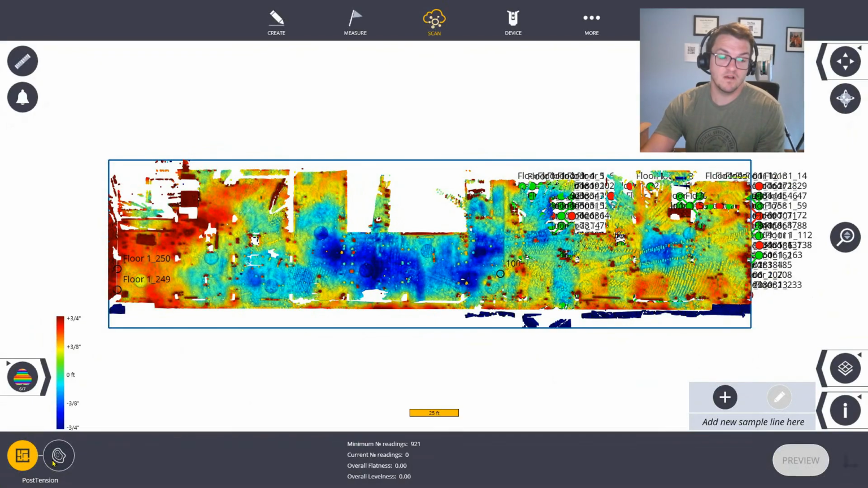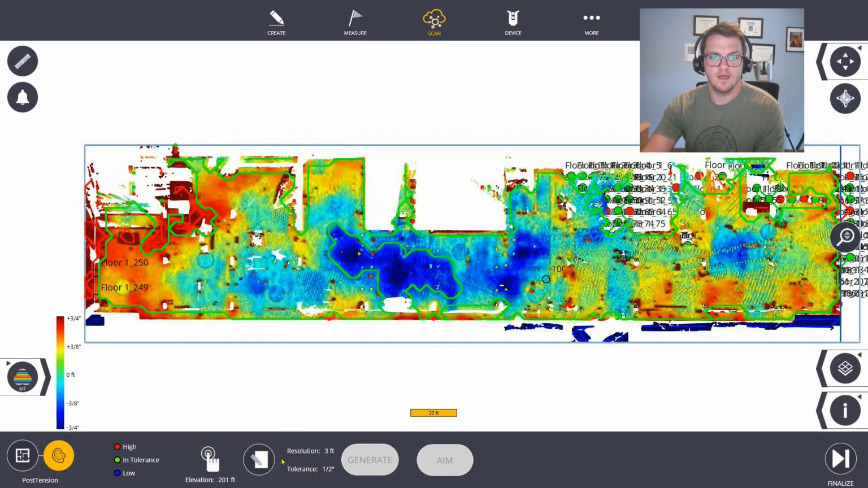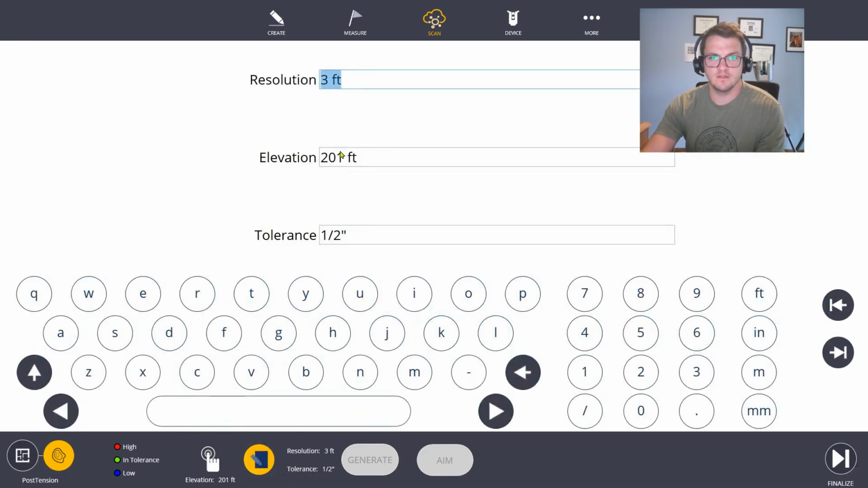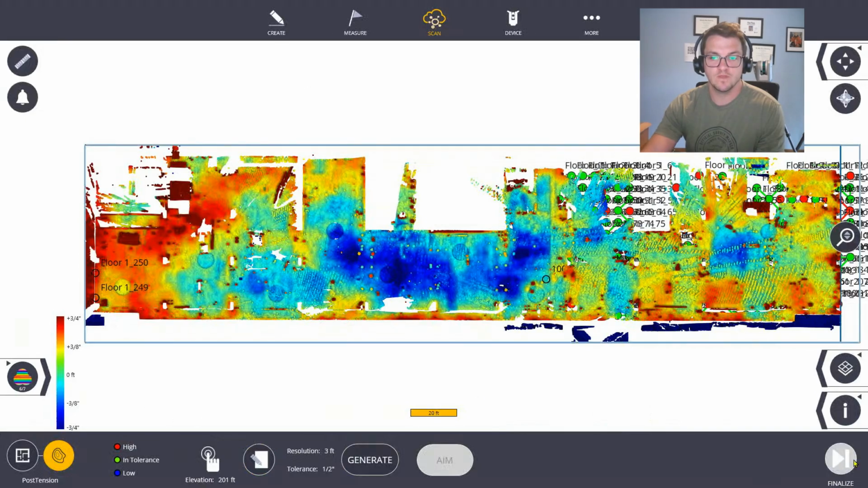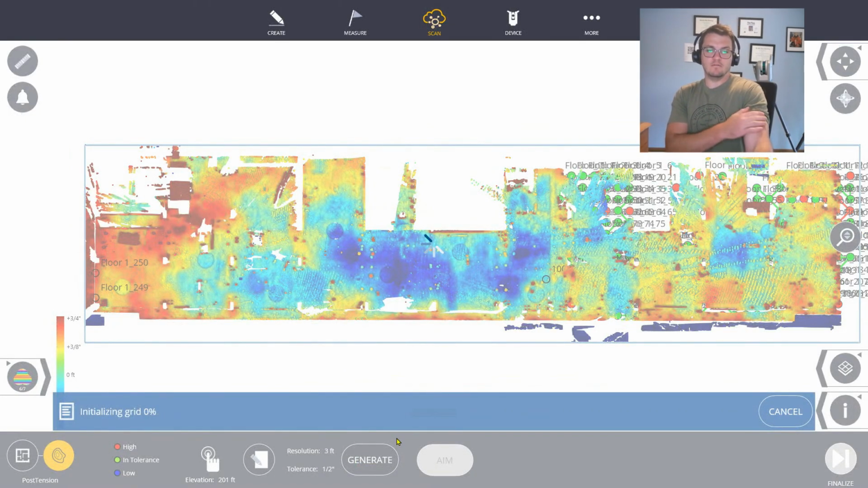Obviously, post tension is probably not on me. I want to do that before it was tension. But I can also do the floor analysis, which will create a grid line of points to a resolution I set, an elevation, and then a tolerance of a 1/2 inch. That's going to create all those points and show me anything red will be a 1/2 inch high, anything a 1/2 inch below that will be blue, but it'll have a sampling of those points.